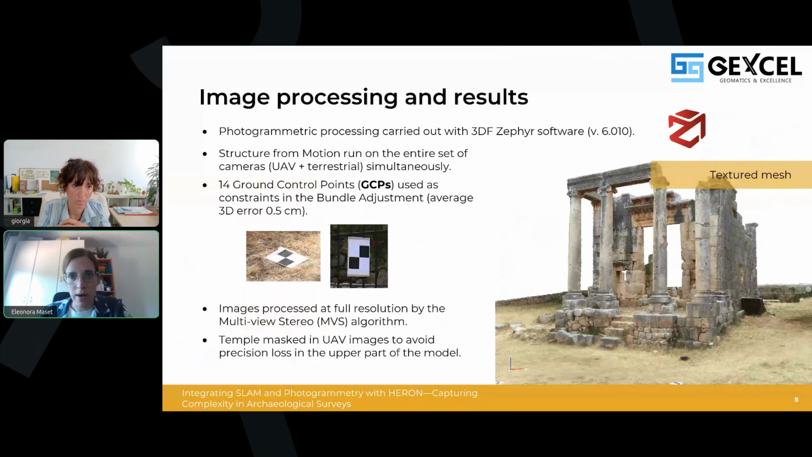Then once the data were acquired, we moved to the processing phase that was carried out using 3DF Zephyr software by 3DFlow, applying a standard structure from motion and multi-view stereo workflow. We also established a topographic network around the temple, measuring 14 ground control points that were used to constrain the model, achieving an average accuracy of the photogrammetric results of about 5 millimeters.